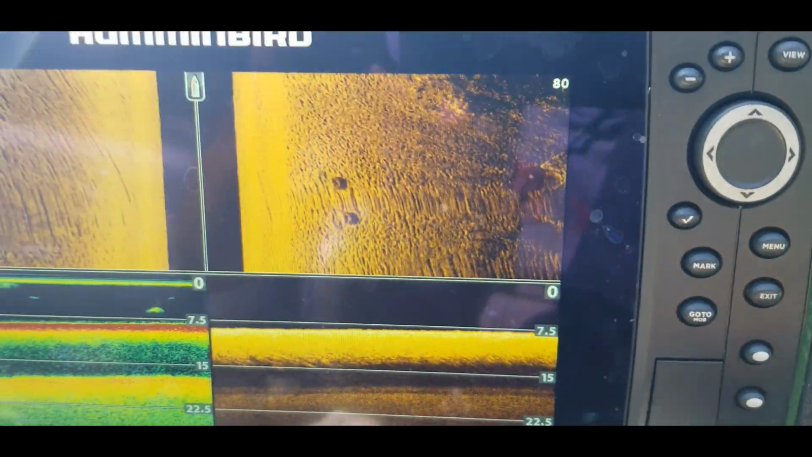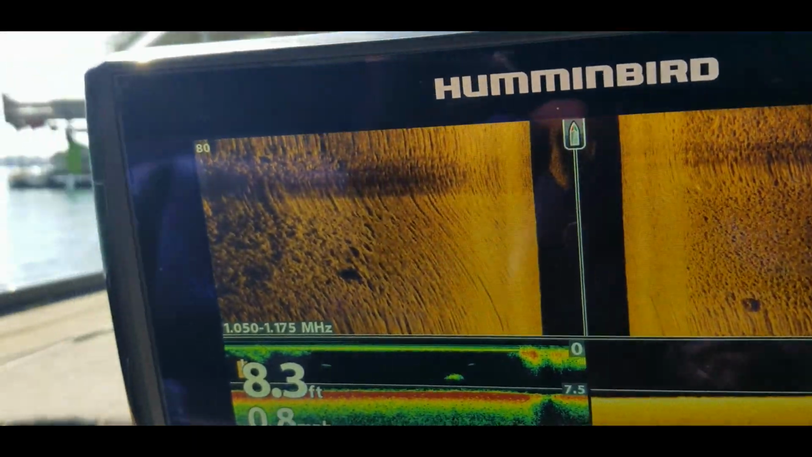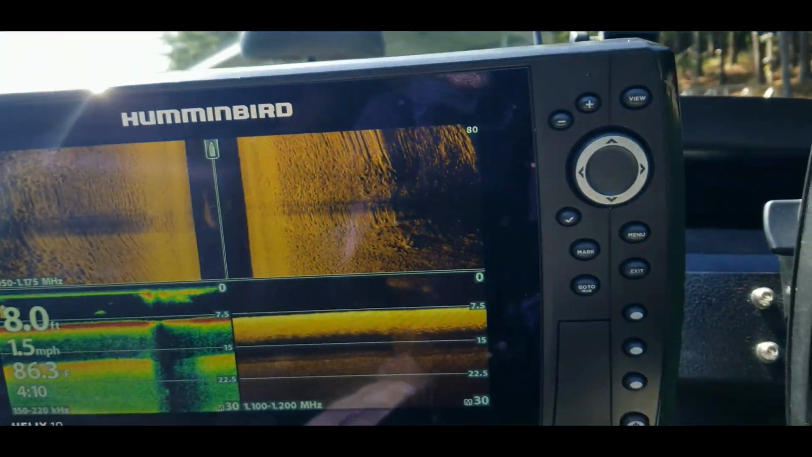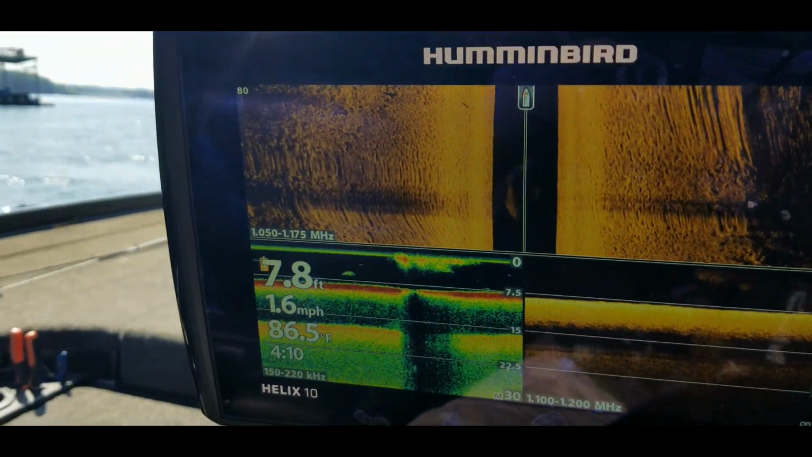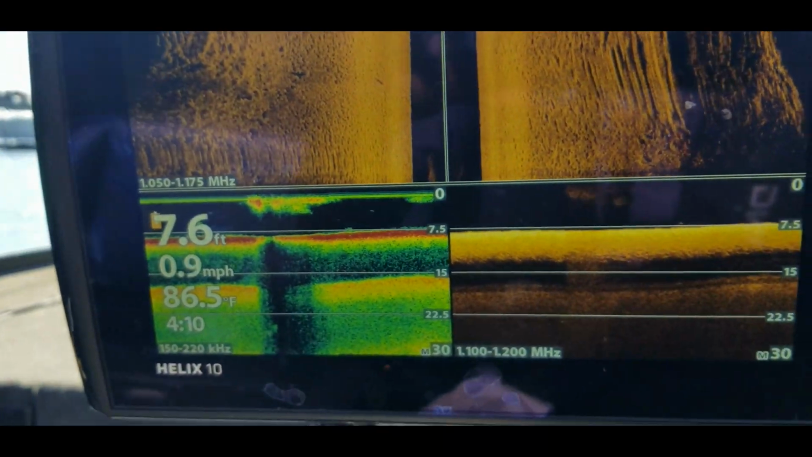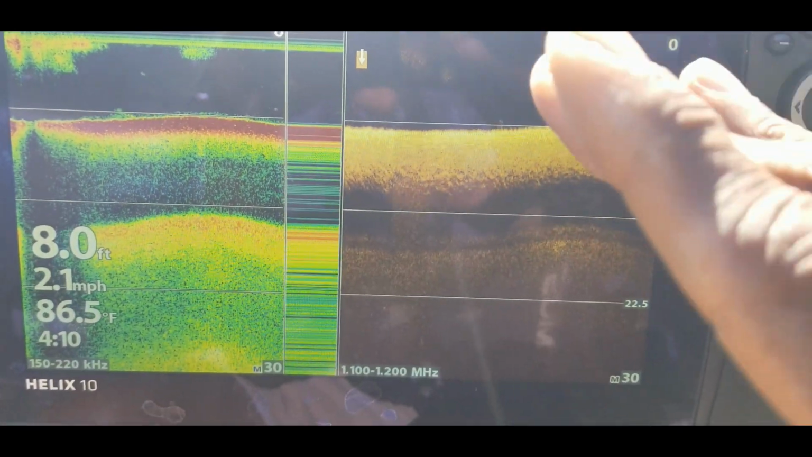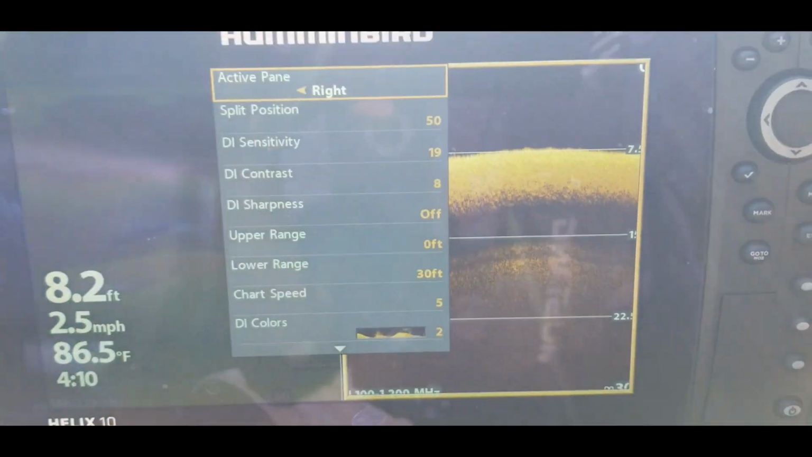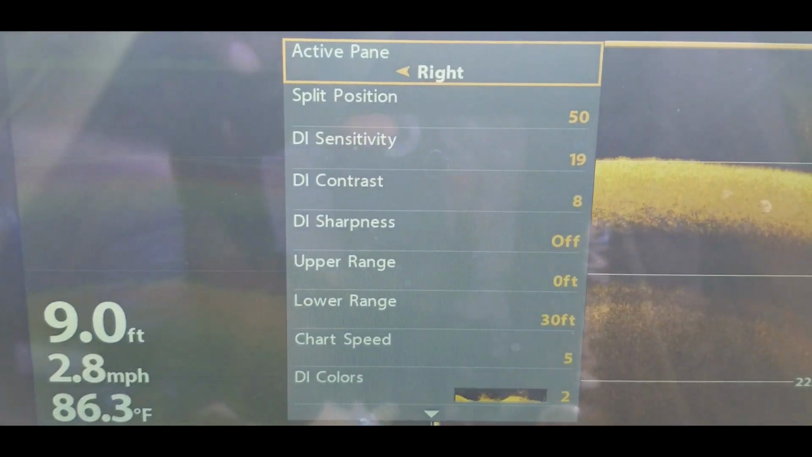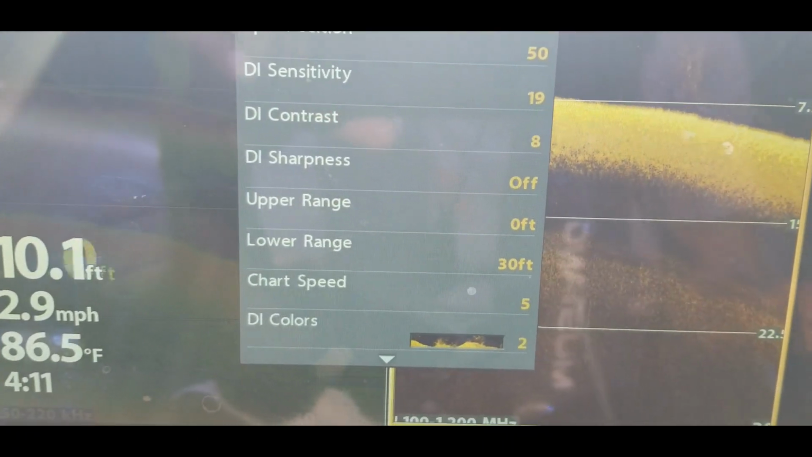All right, let me get back out of here and then I'll go ahead and show you guys what the settings are that I have my side imaging, my sonar, and my down scan currently set on. All right, so let's just go straight to my side imaging. Okay, this is my sonar and down scan. So let's just hit the menu button. And right now it is on the down scan side. So these are the settings that I have for my down scan, as far as my sensitivity, contrast, and the sharpness.